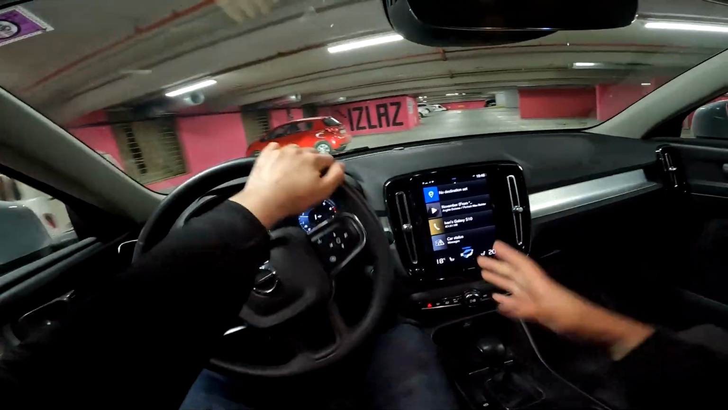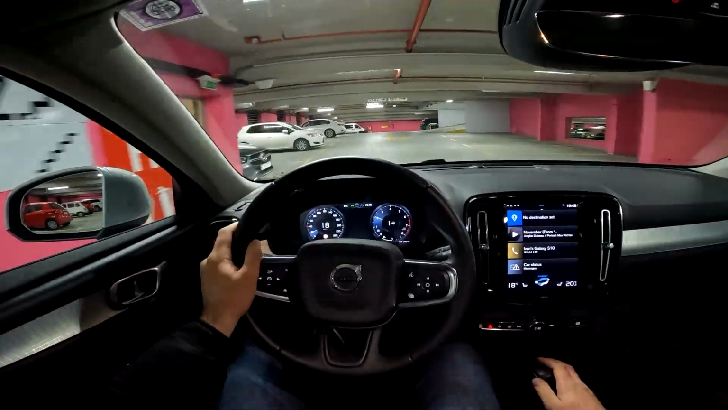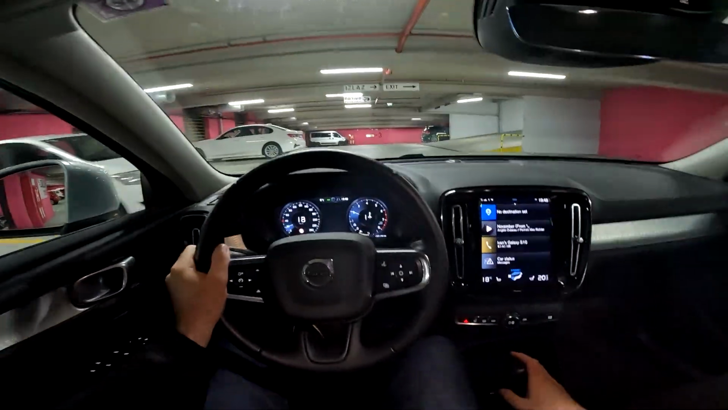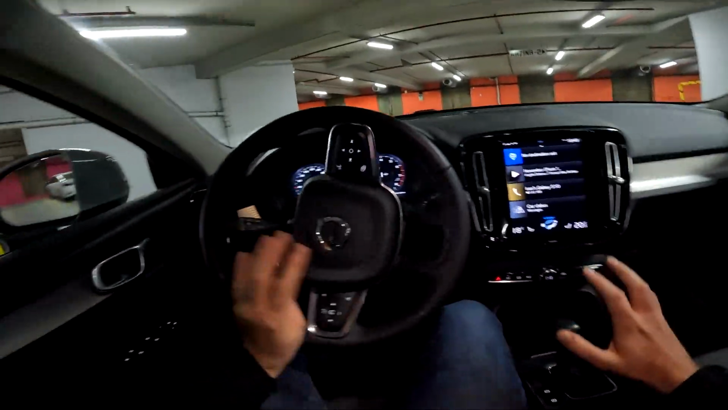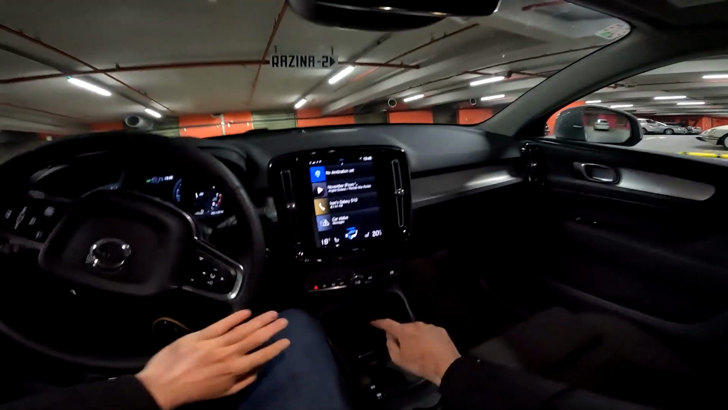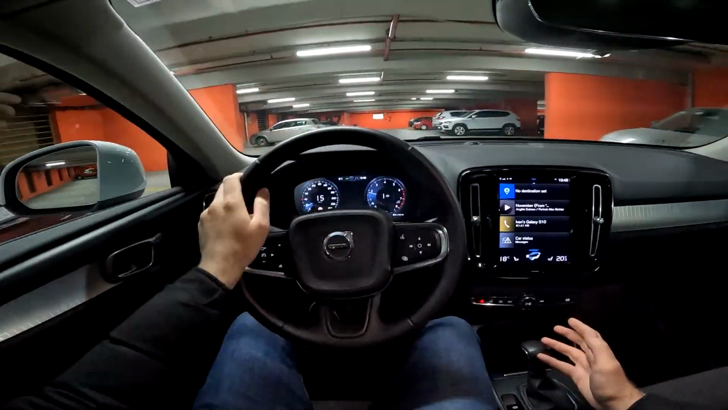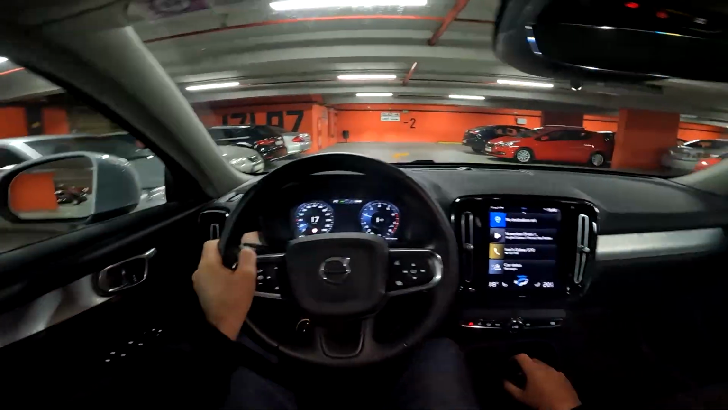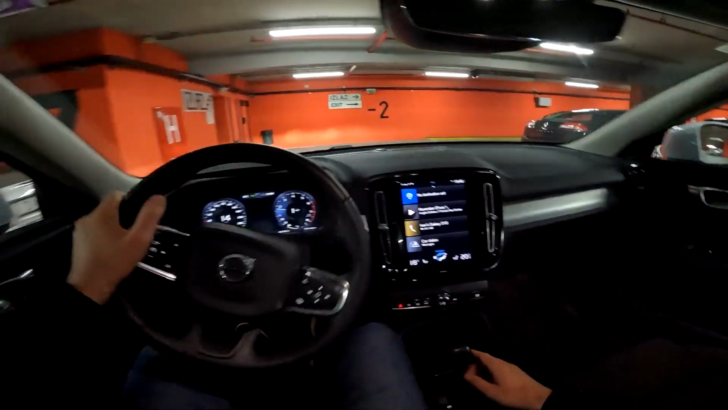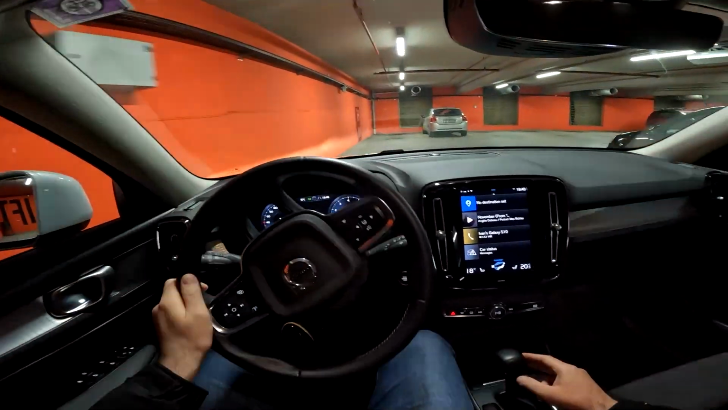Let's start with the engine. So the model in our video, it's got the 1.5 liter 3-cylinder petrol engine producing 129 horsepower. So this is the base petrol engine. We have it paired here with the 6-speed manual, and we can also get the automatic transmission. I do believe that for 2022 we have only automatic available with this engine, at least when I saw the configurator today in Croatia.